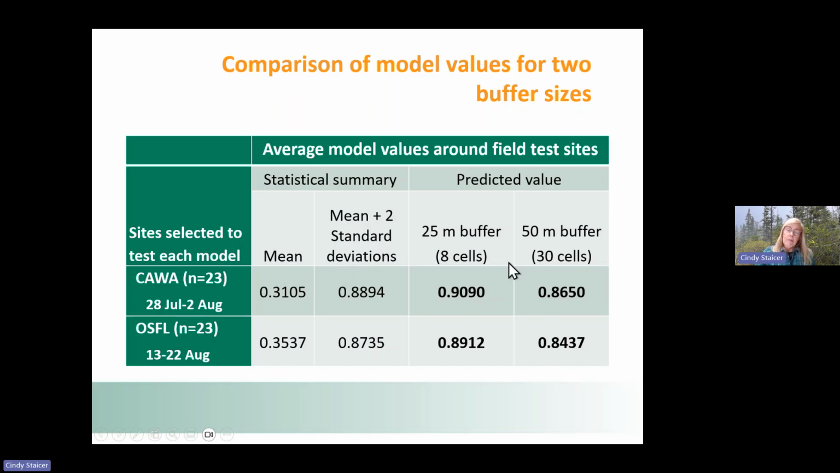And if we look at the mean predicted value for the Canada warbler model sites, at the 25-meter buffer area, so that's about 10 by 10 cells, it was about 0.91. For olive-sided flycatcher, about 0.89. And then as you look at a larger area, so now we're looking at 30 cells around that point, the predicted suitability is declining, which makes sense because you're going further away from that point of highest suitability.